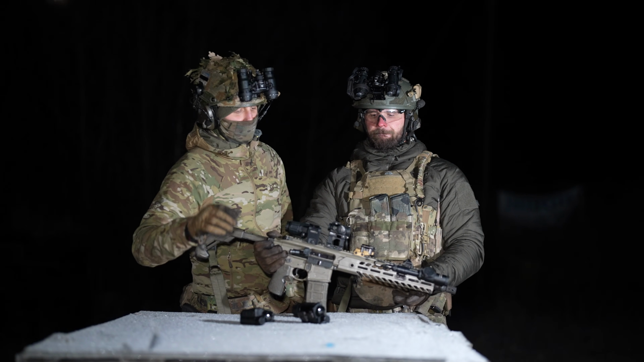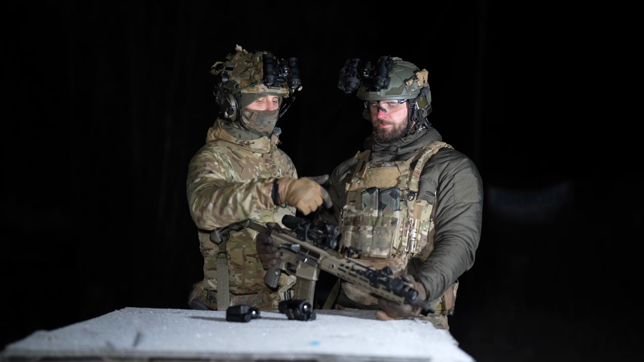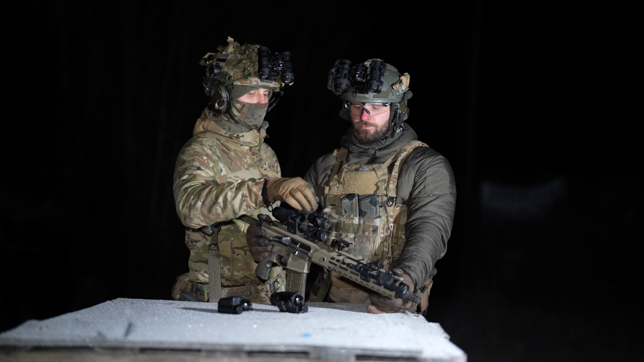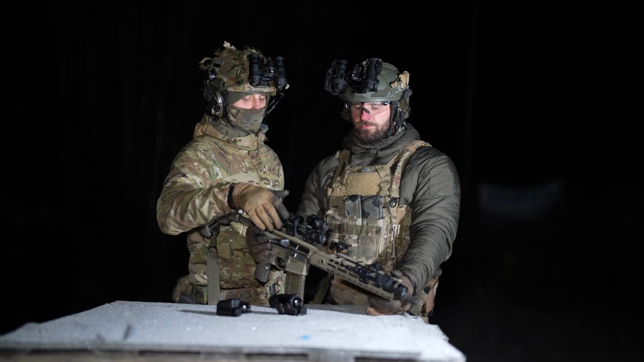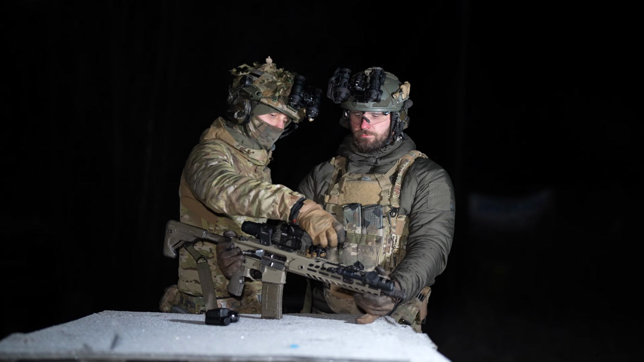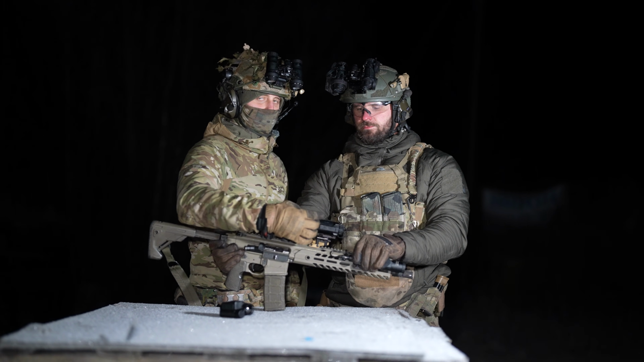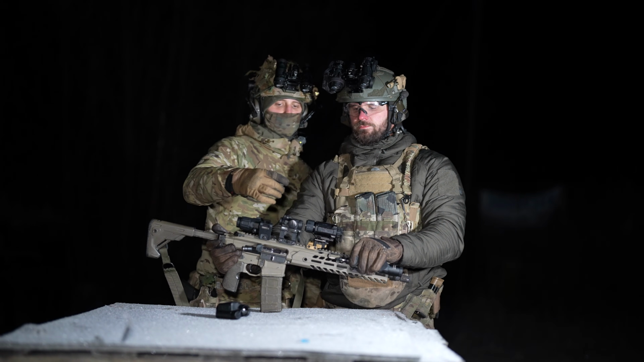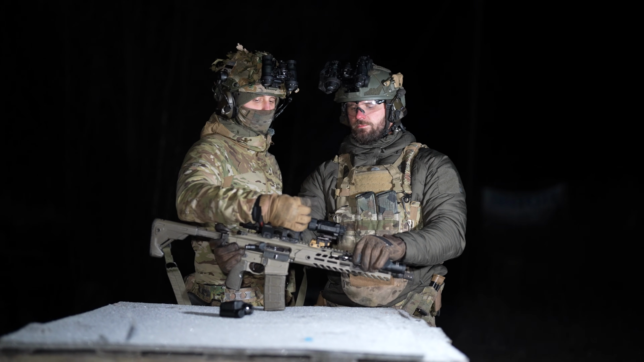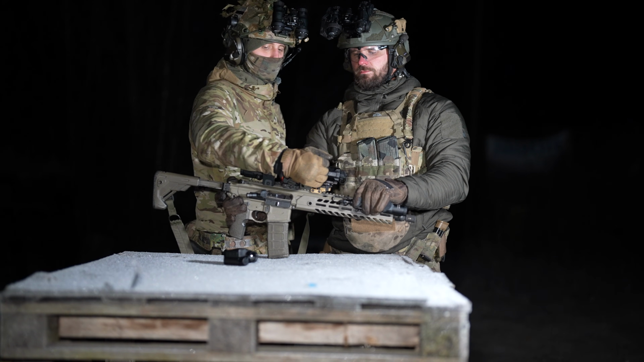So the main upside when compared with an Eotech is that the optic itself, the size of it, the diameter, is pretty much the same as one of your thermals. So if you put a thermal on here, you can pretty much get it against the glass. And currently there's a small gap in between there, but in reality you can eliminate the gap and set them even closer together.